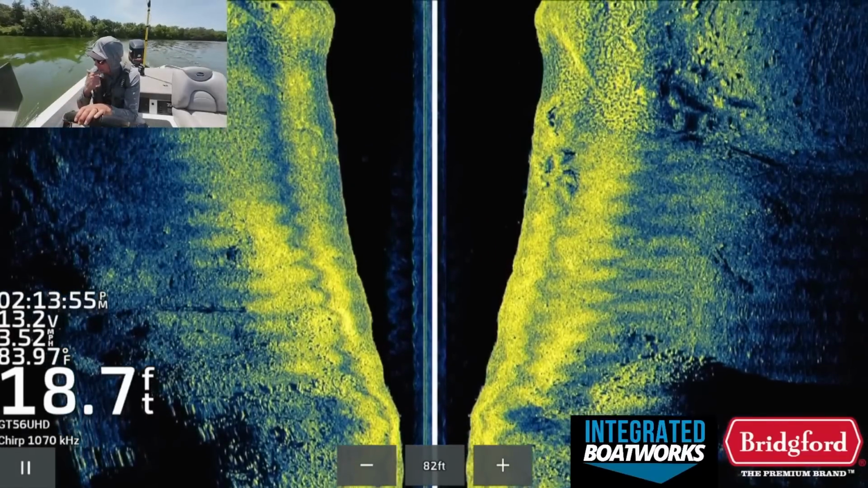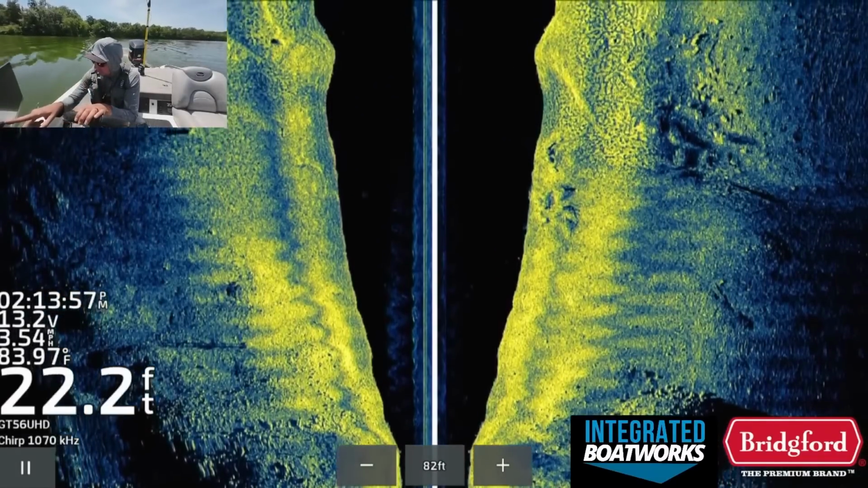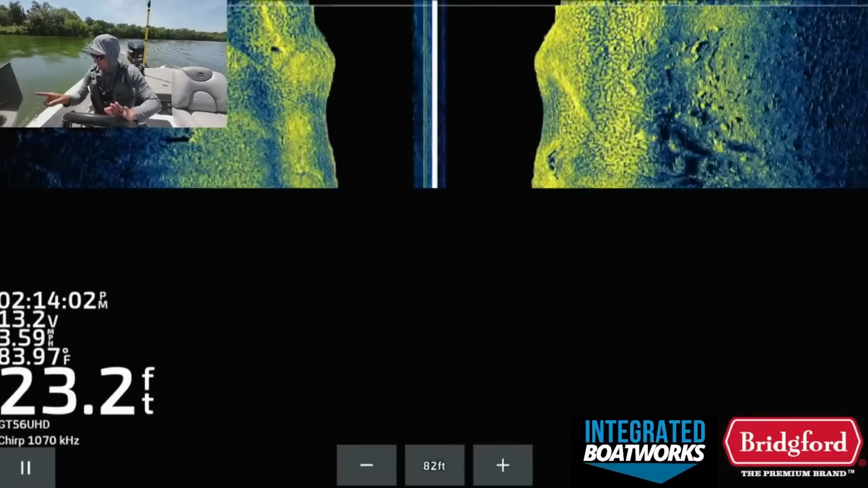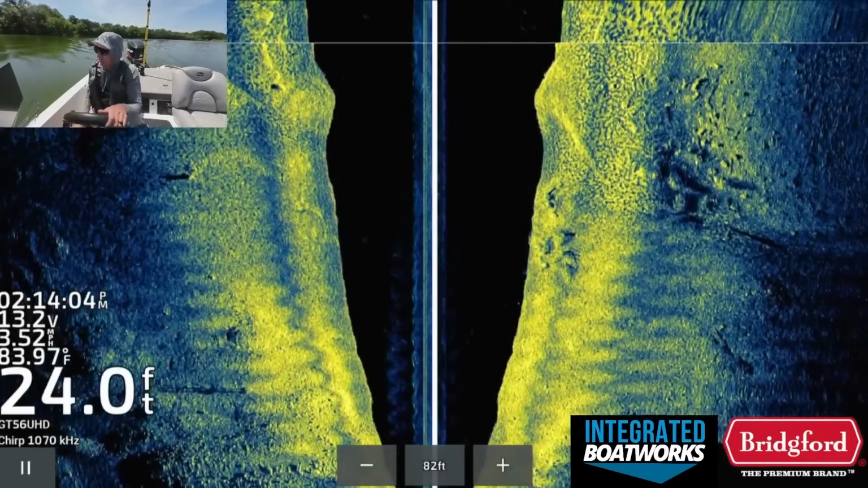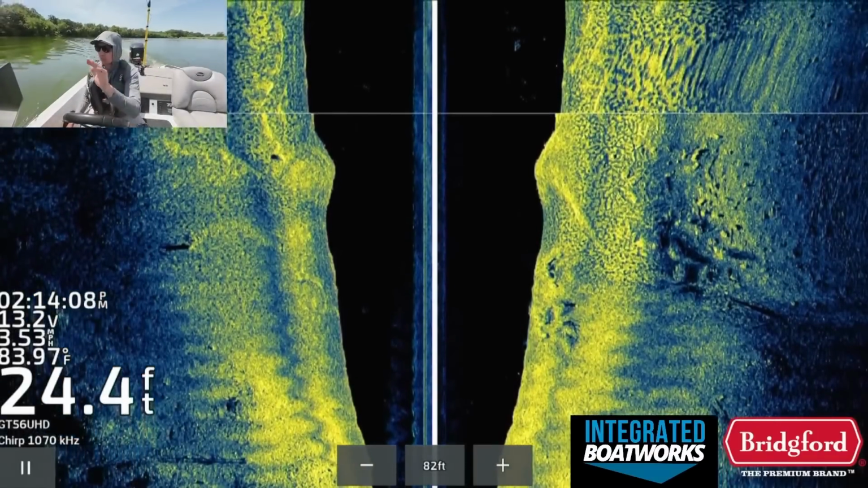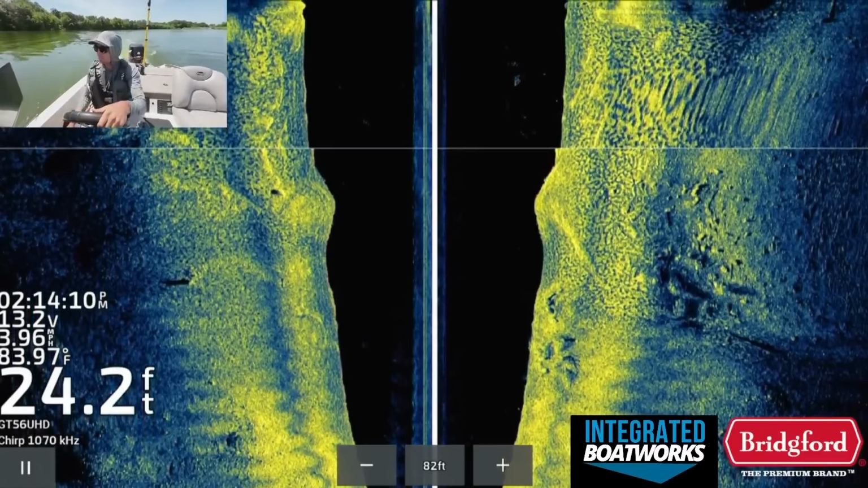I do see one tree down here that's real sneaky and hard to see, but it's right there. I'm gonna mark that. It's a nice little area right there. I'm gonna run up a little bit further because there's more brush up here. There's a little flatter spot up here. We're gonna graph up here a bit.